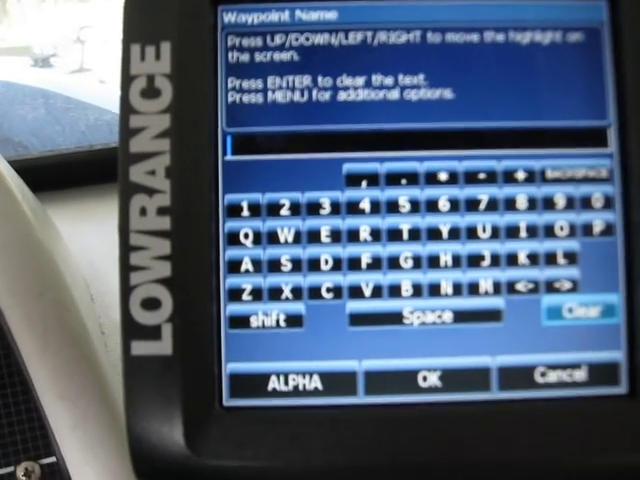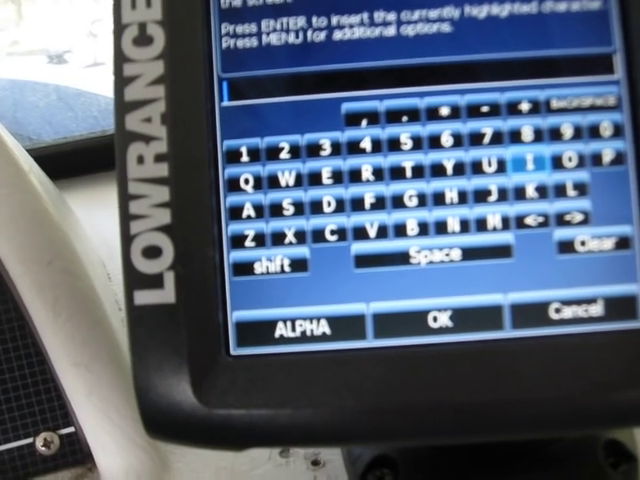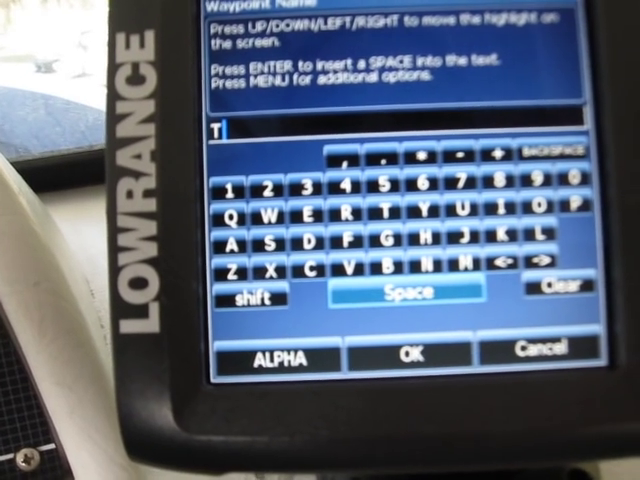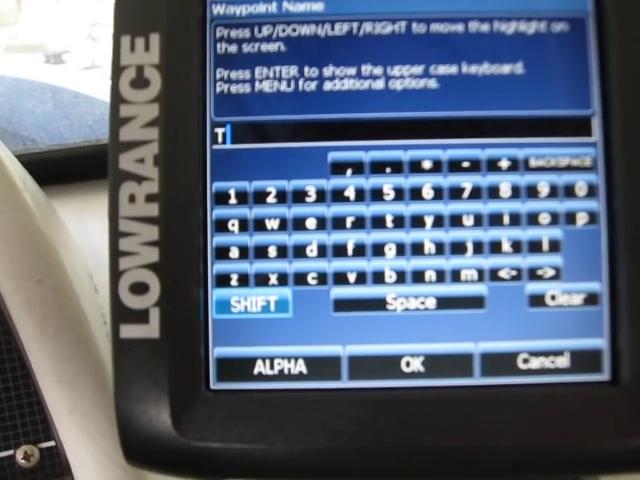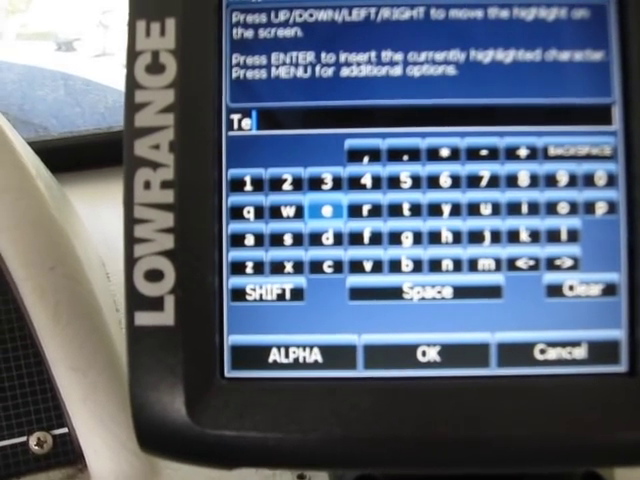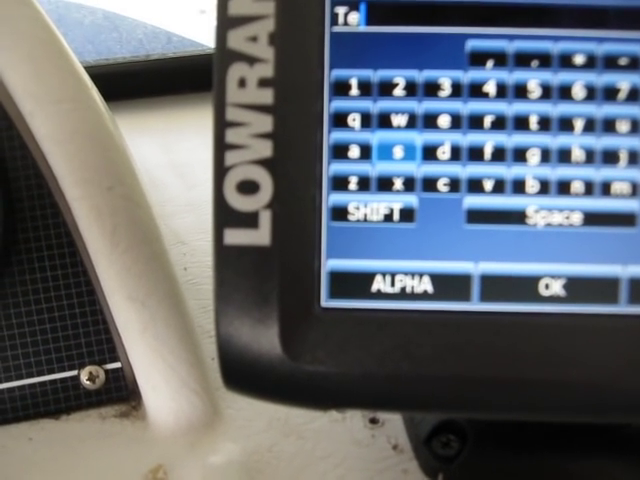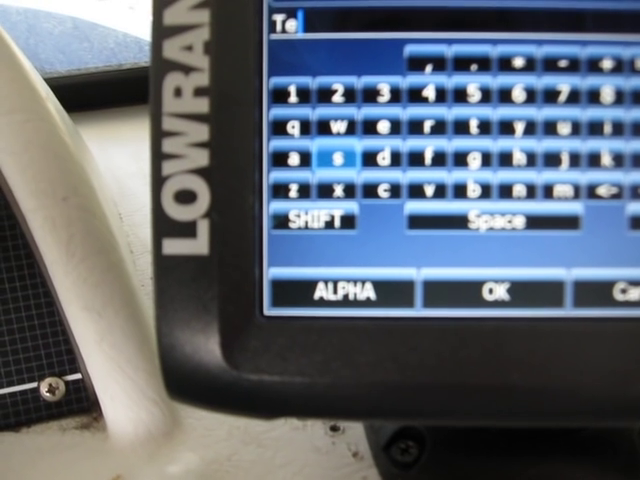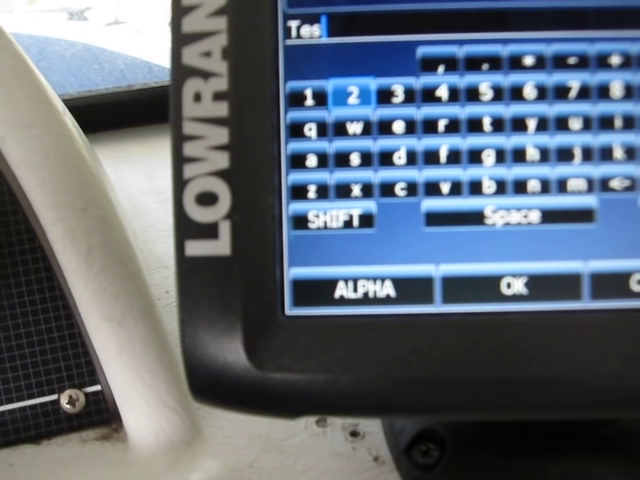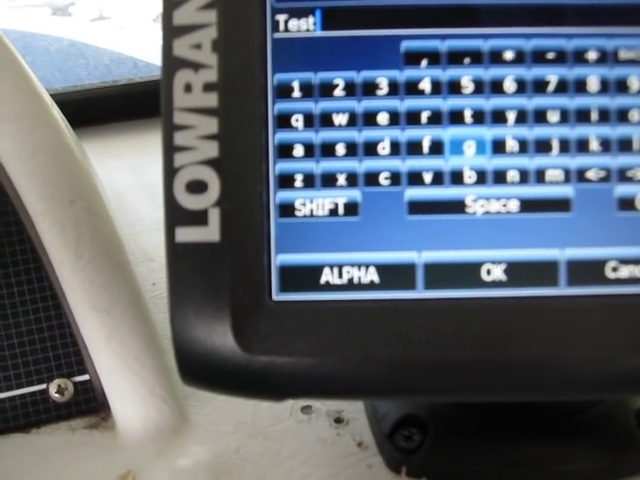Now we can name it whatever we want to. We've got it on capital letters right now. Let's call it test, and we're going to hit enter. That's a T. Now we want to come down here to shift. Hit enter. Now we go back to lowercase letters. T, E, and you just toggle. Now you can either do it on the QWERTY screen, or you can have A, B, C, D, E, F, G in a row. Okay, T, E, S, T. Enter. There we are.